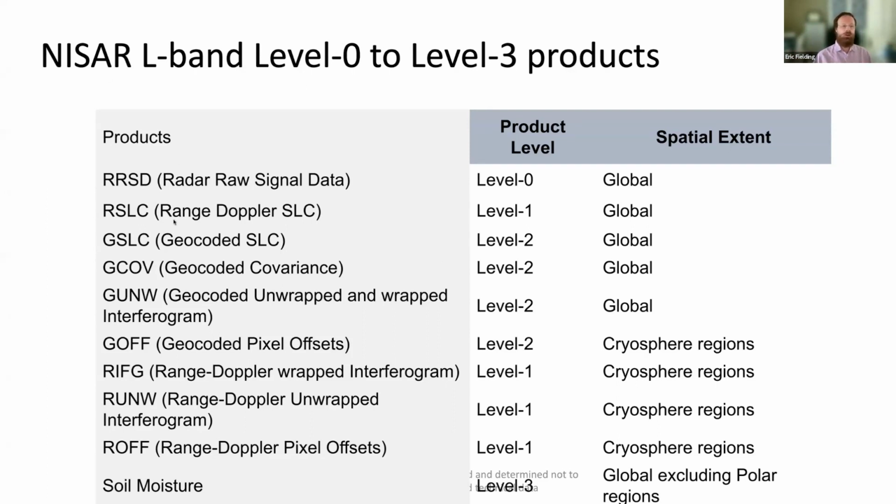Once you do the focusing, we get the level 1 data with the range Doppler coordinates, radar coordinates, SLC, RSLC. That's the single look complex image in radar coordinates. We're also going to be producing geocoded SLCs. This is a new data product that hasn't been produced systematically by any previous mission.